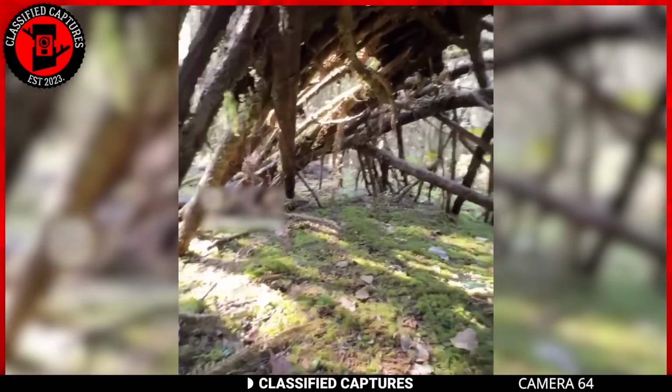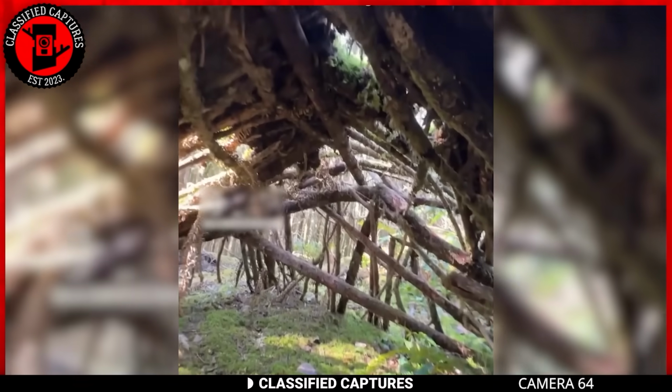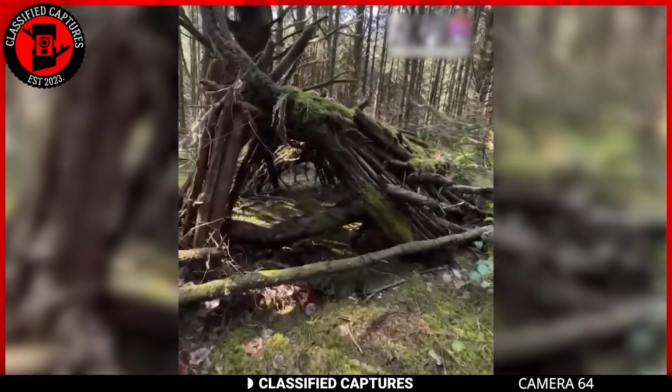No wonder most Bigfoot spots have trees broken off. The creatures are building shelters for themselves. With this level of intelligence, I wonder what else they can do or are even planning.